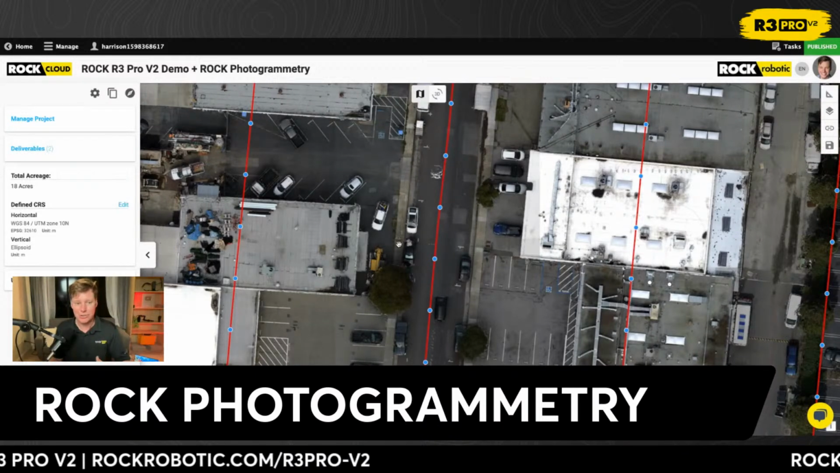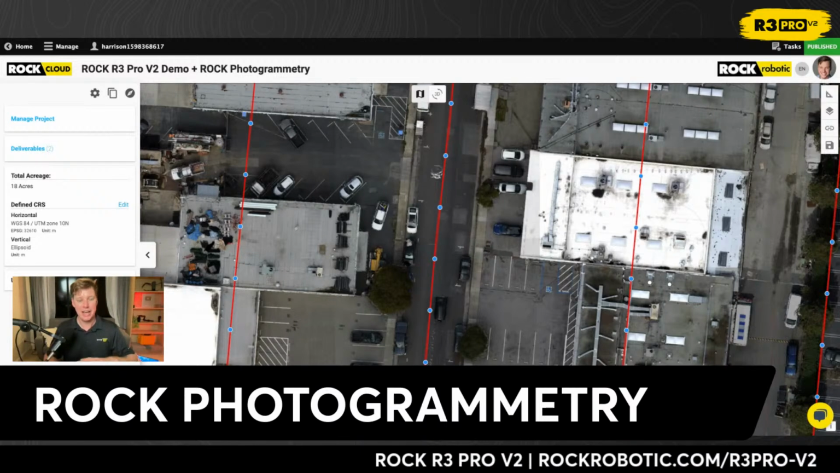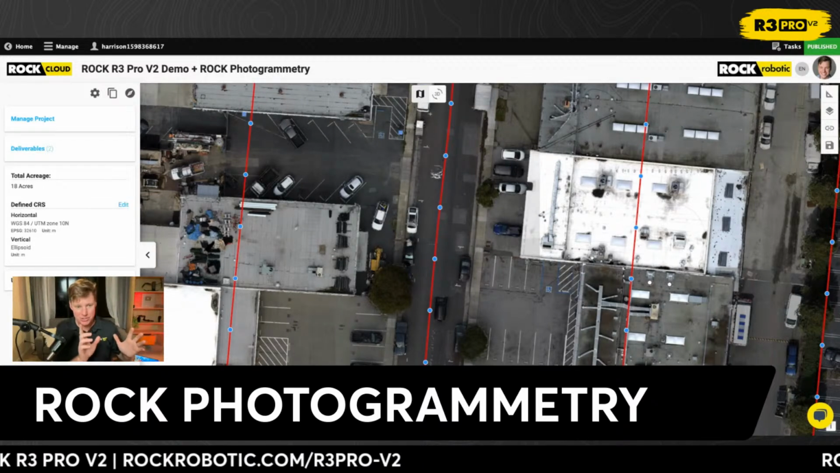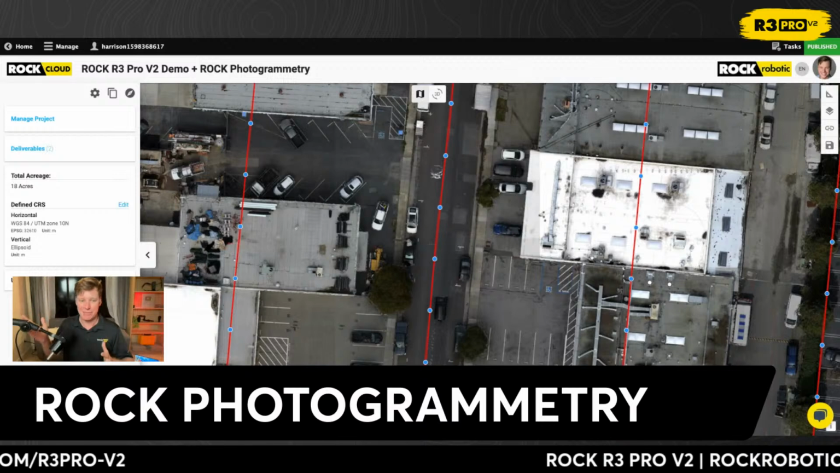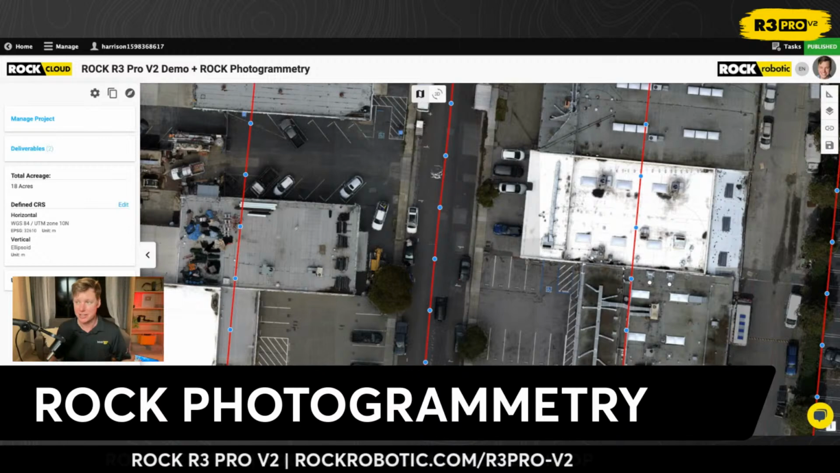But now you can fly one time and then get your 3D point cloud, get your orthomosaic, get your inspection photos, have it all tied together, and ROCK Desktop will generate all this for you. And then at the end of ROCK Desktop, you click upload, it syncs it to the cloud, and now you have this platform that's going to help you analyze all that data. So that's kind of how it all works together.